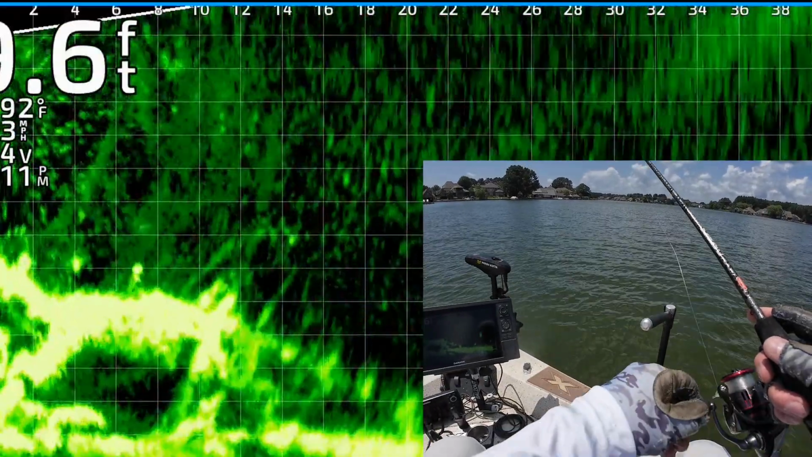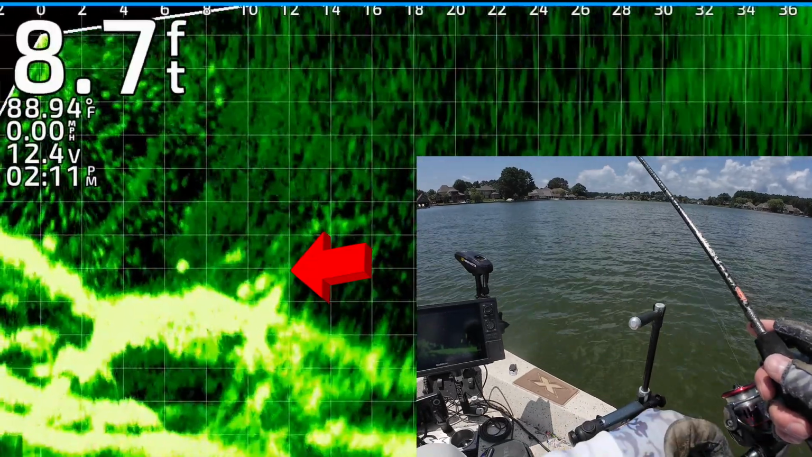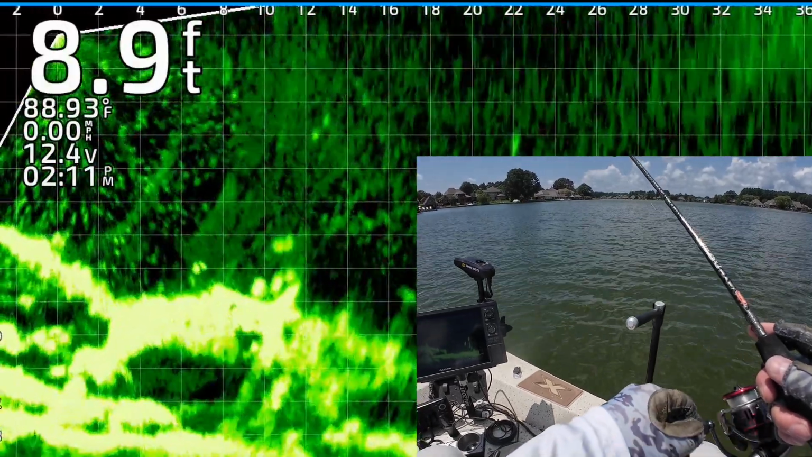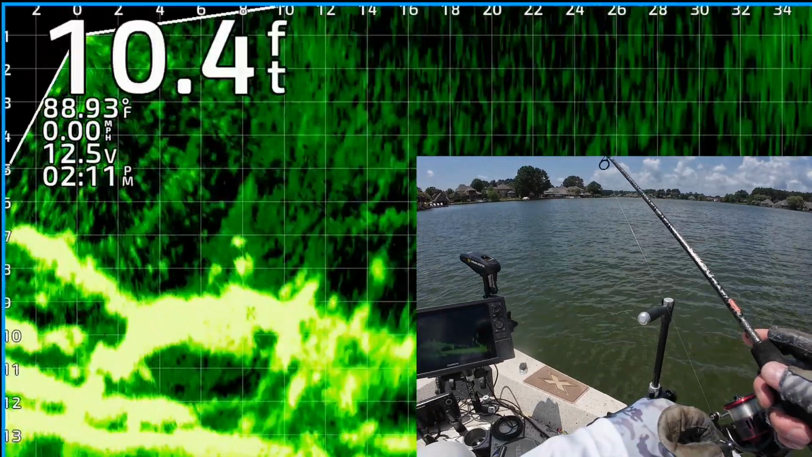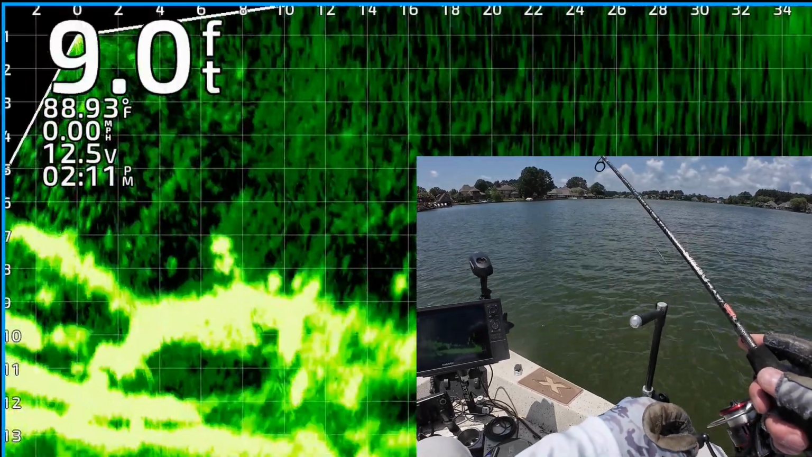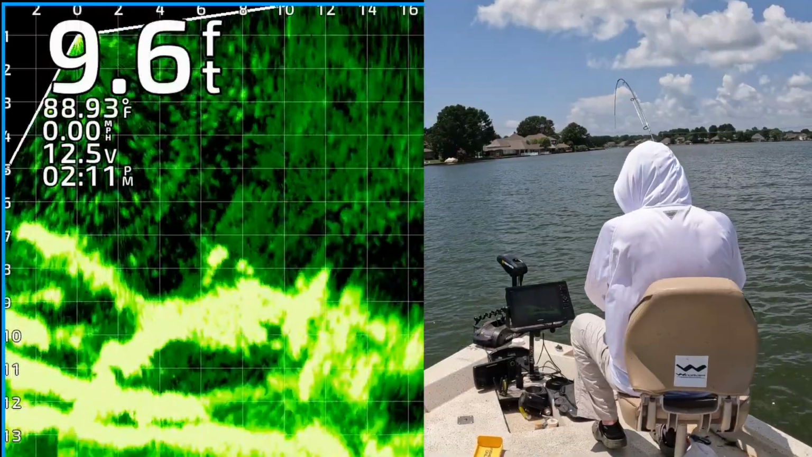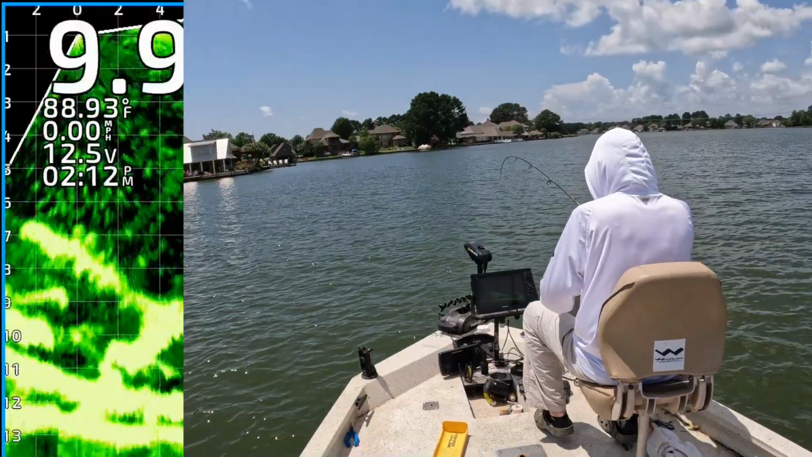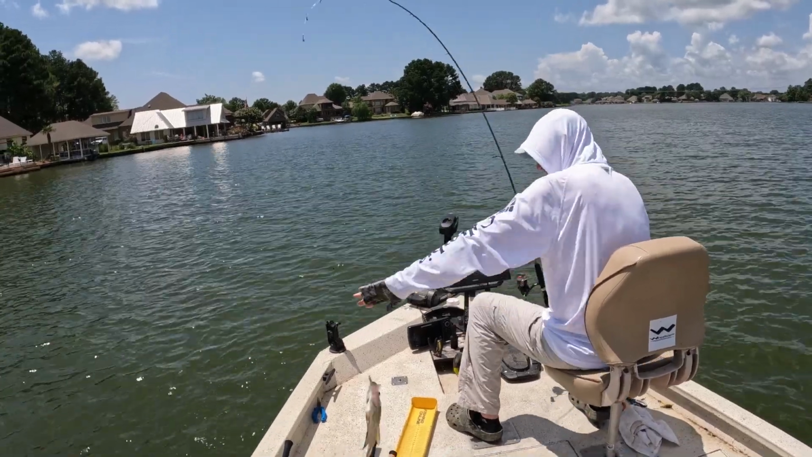Okay, so I cast out there again, bringing it on top of those fish. Now I'm dropping it down to that little pod of fish right there. Not sure what kind of fish they are. One of them looks like he's about to eat it, and he has got it right there. He couldn't resist it. Let's see if it's a crappie. I thought those were brim. They didn't look very big on the screen. Crappies.